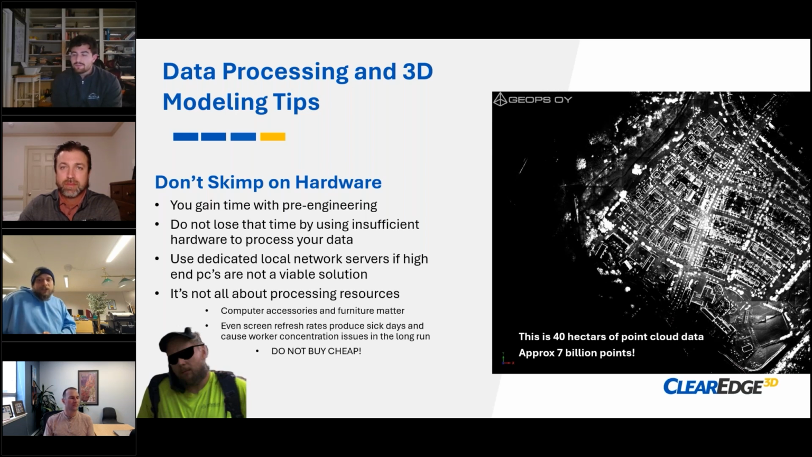And here in the picture, we have this neighborhood and 6 billion points. Producing a point cloud from that sums up to about a 300 gigabyte folder of E57 without any extra attributes, just the location data. That's 300 gigabytes.